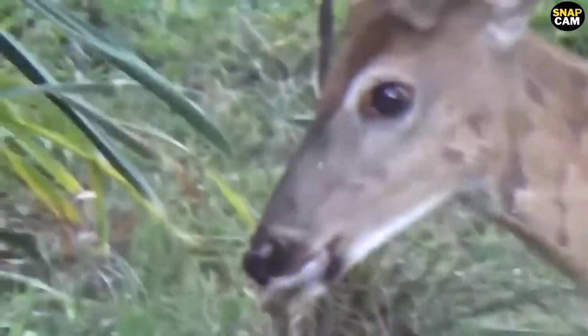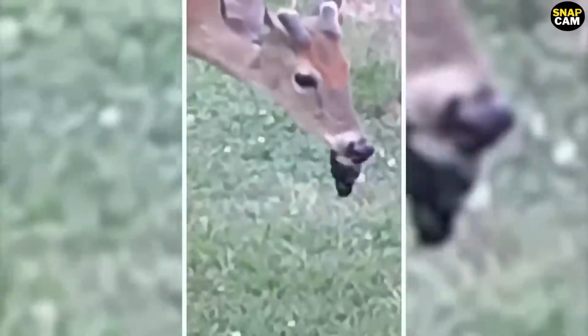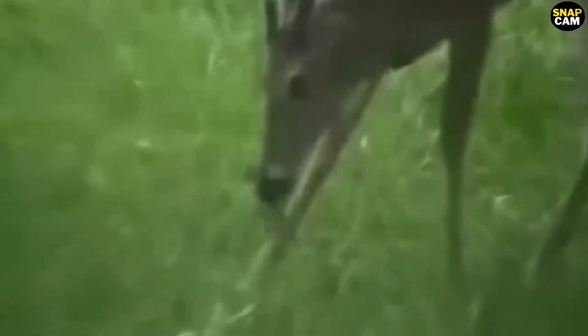A deer was found munching on a small bird. The deer had somehow caught the bird and eaten it without leaving any remains. Deer are opportunistic omnivores despite being natural herbivores. The majority of the food consumed by deer is plant materials.